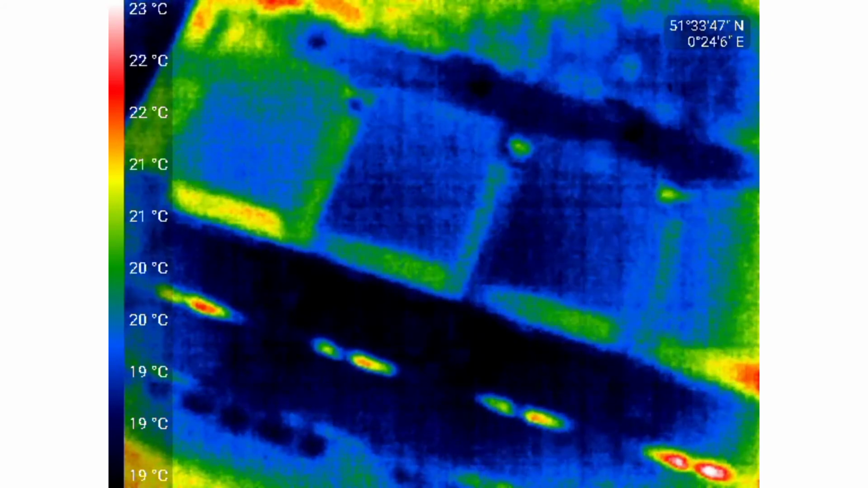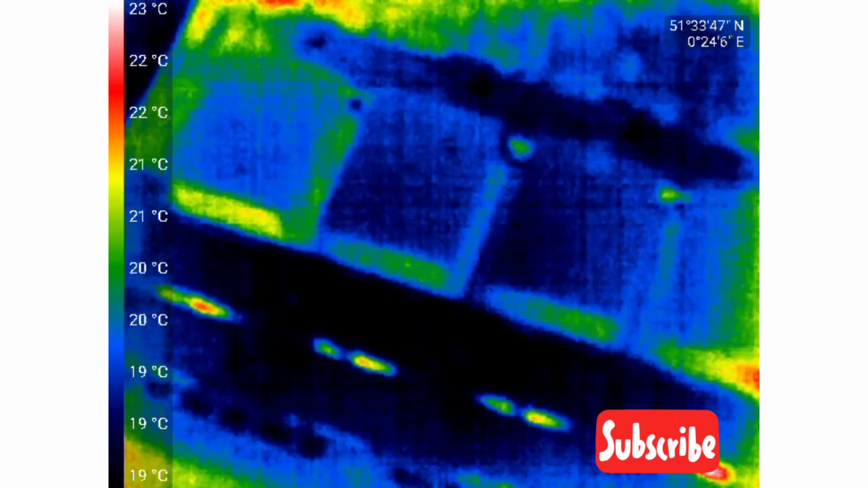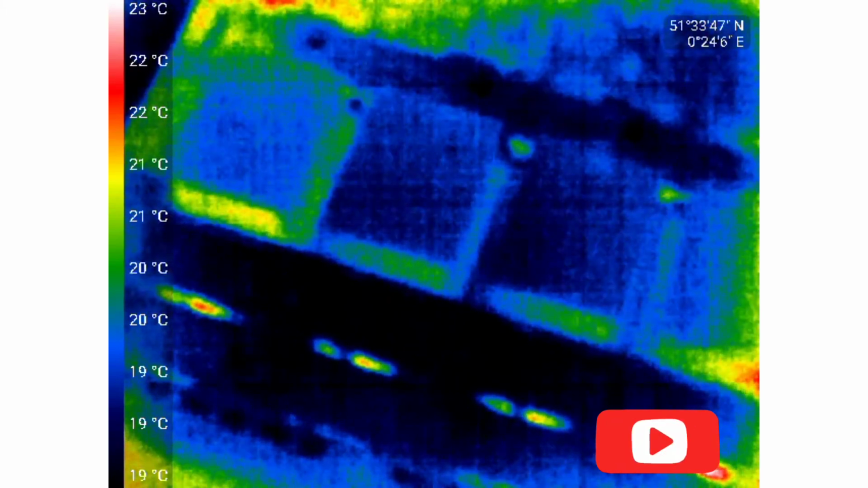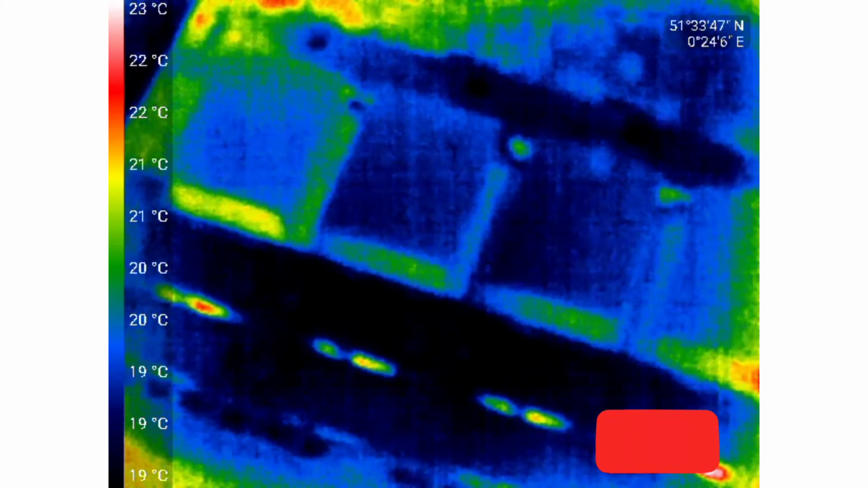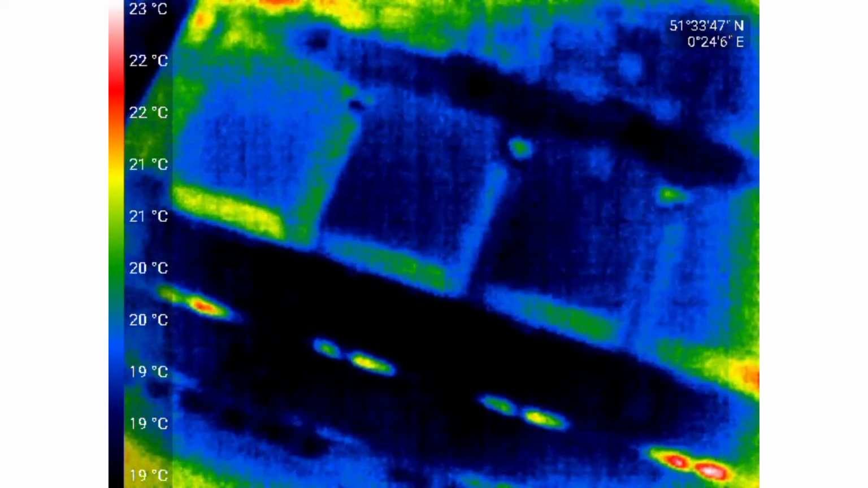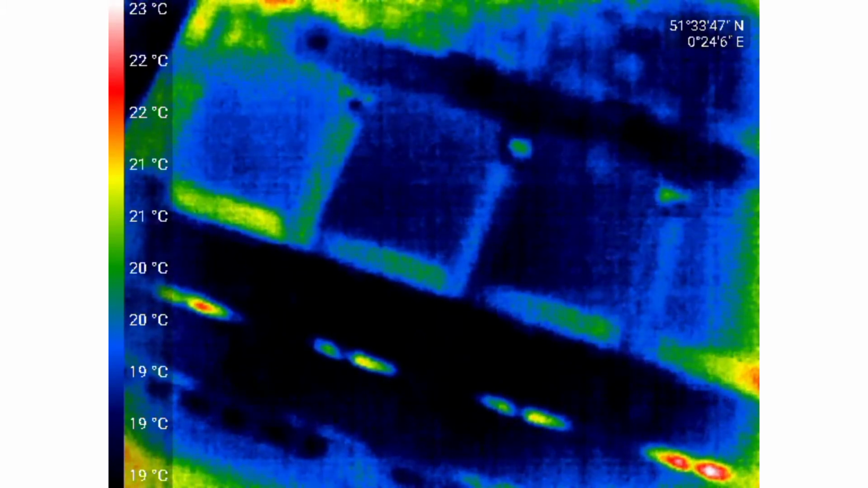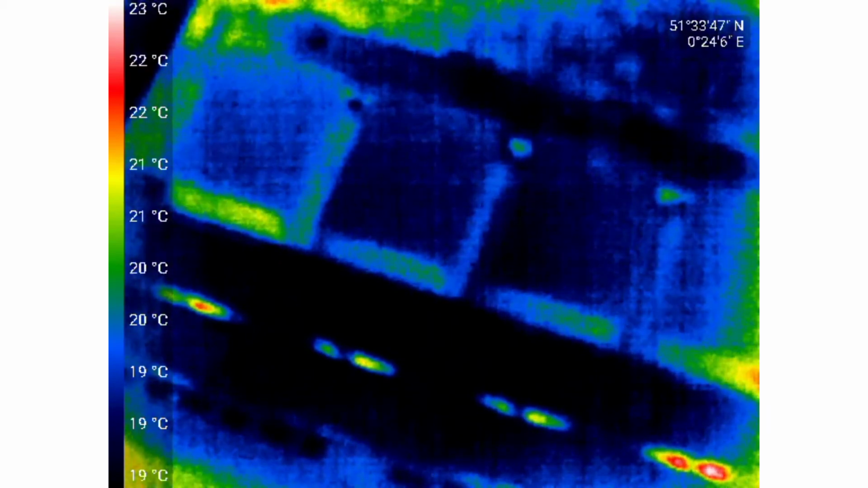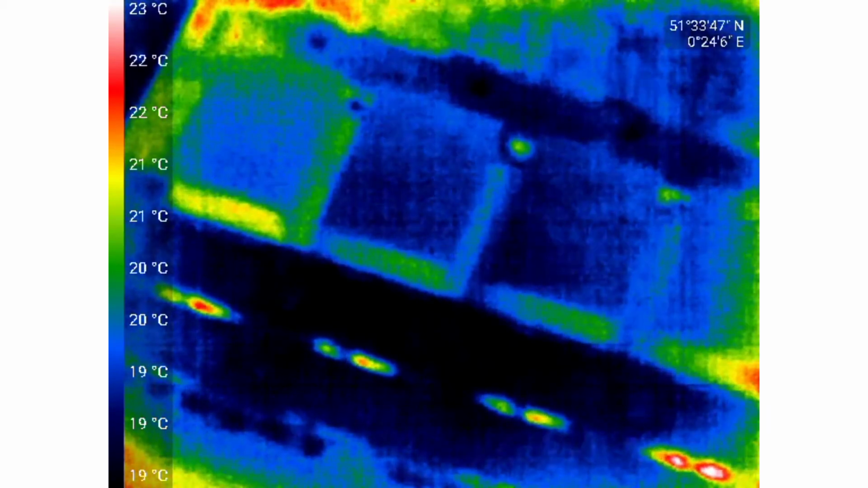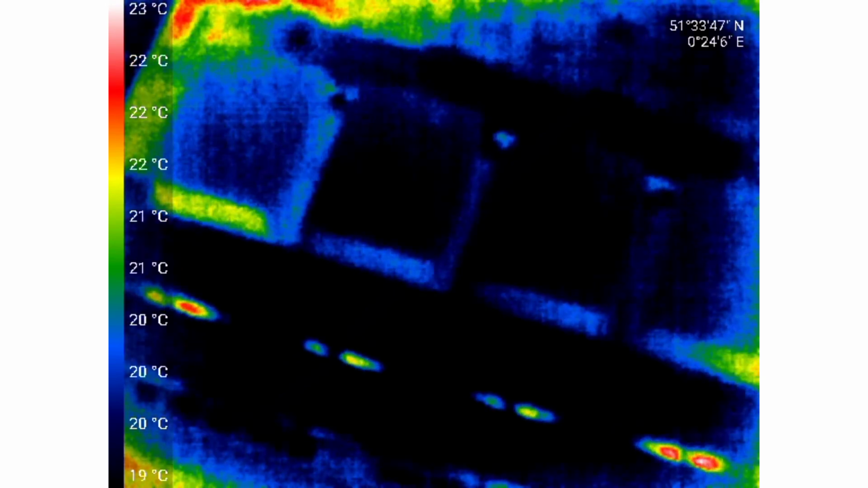Okay guys, so after the cleanup, we can see some improvements. On the left, you can see it's not as hot as before. The heatsink works better, and I think the cooling system is adding more air as well, which improves things. On the right you can see a little bit of red, which we haven't worked on. Let's see where the hottest place is, and we can see that it's not there anymore.